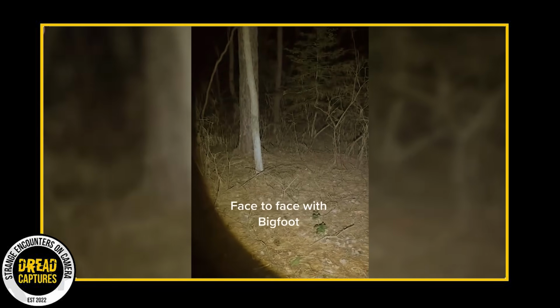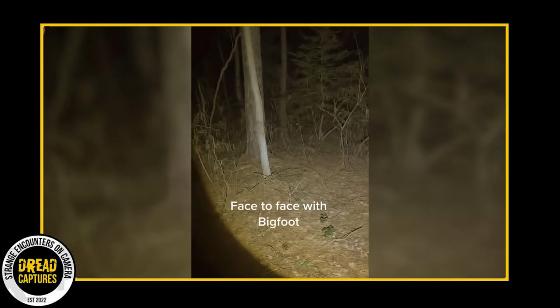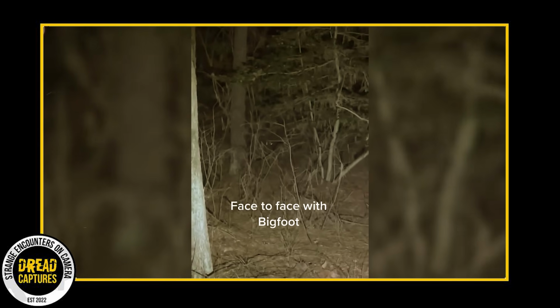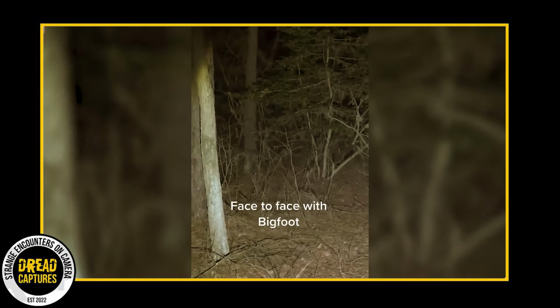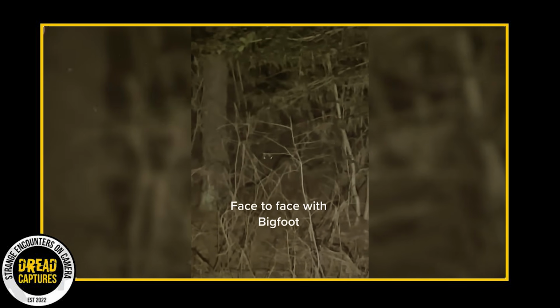Digging a little deeper, quite literally, he found a hollowed-out area of ground right where the creature had been standing. He stepped into the hole, and it was so deep that it came up to his knees. The online community started buzzing with theories.